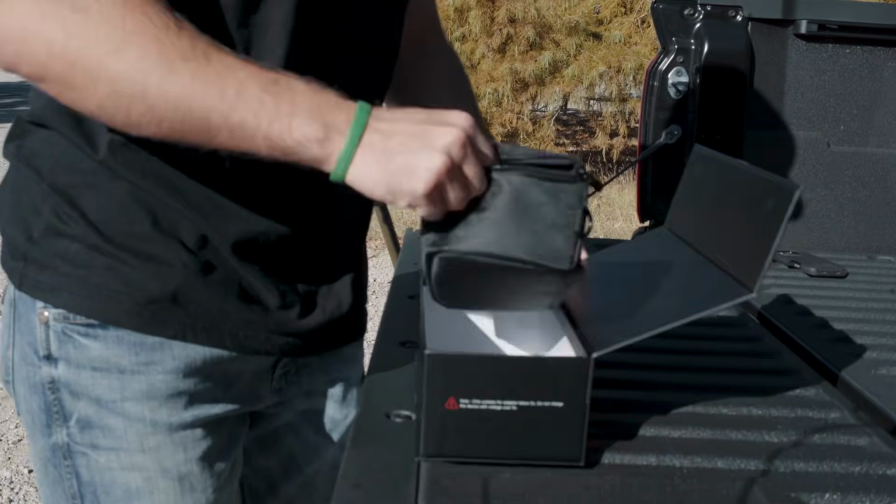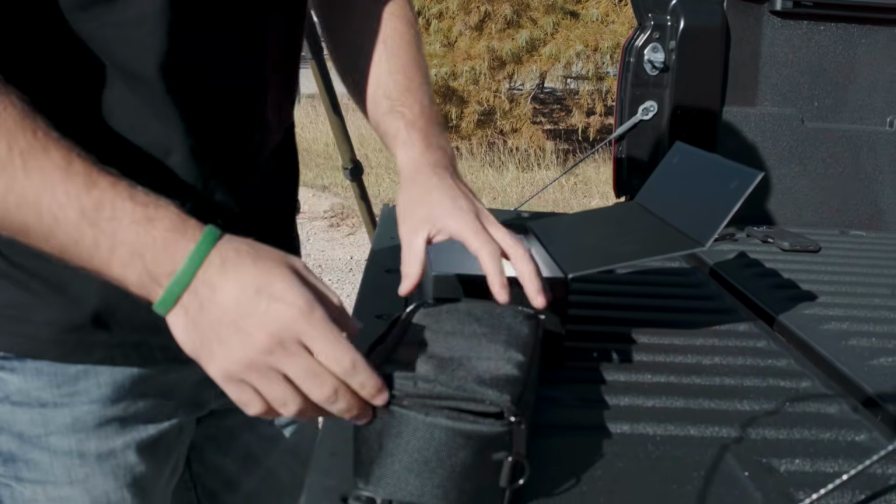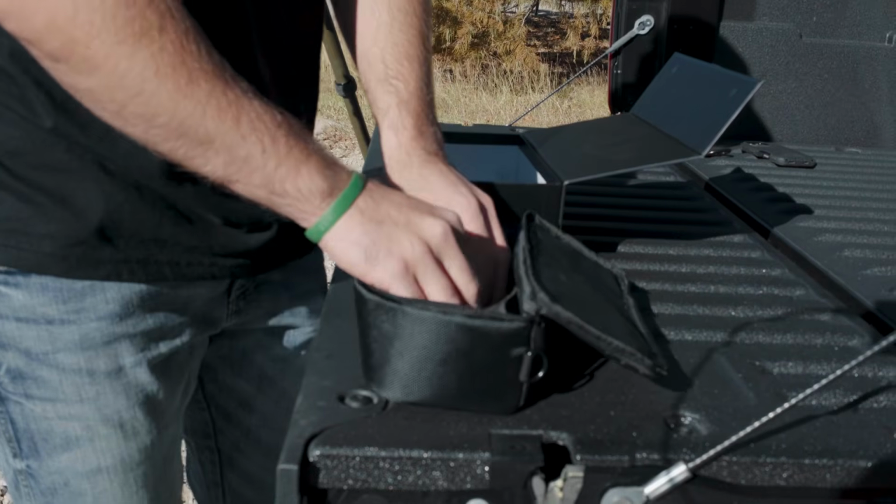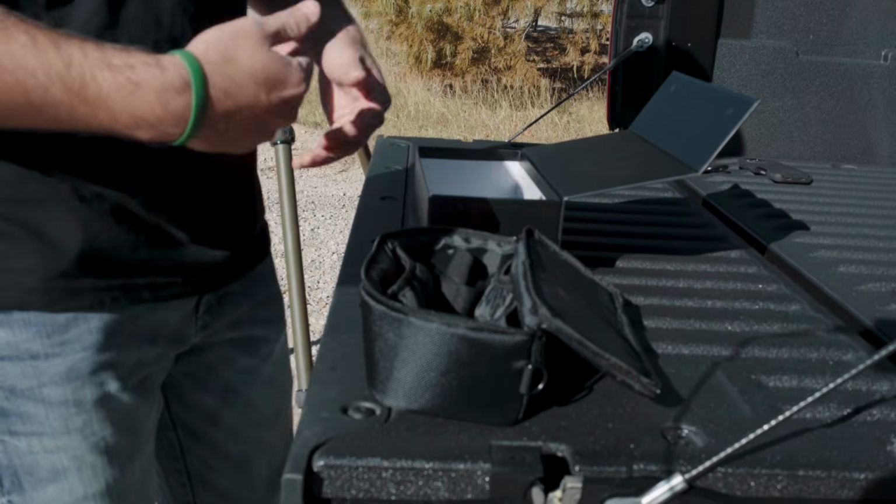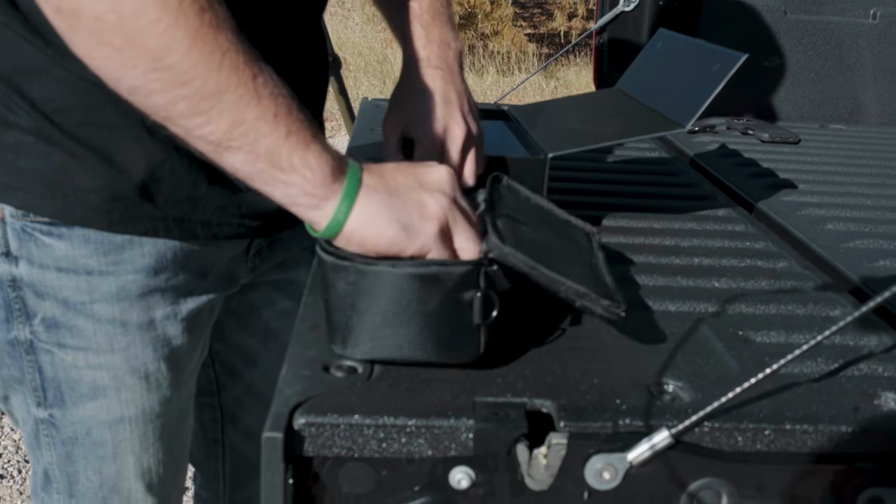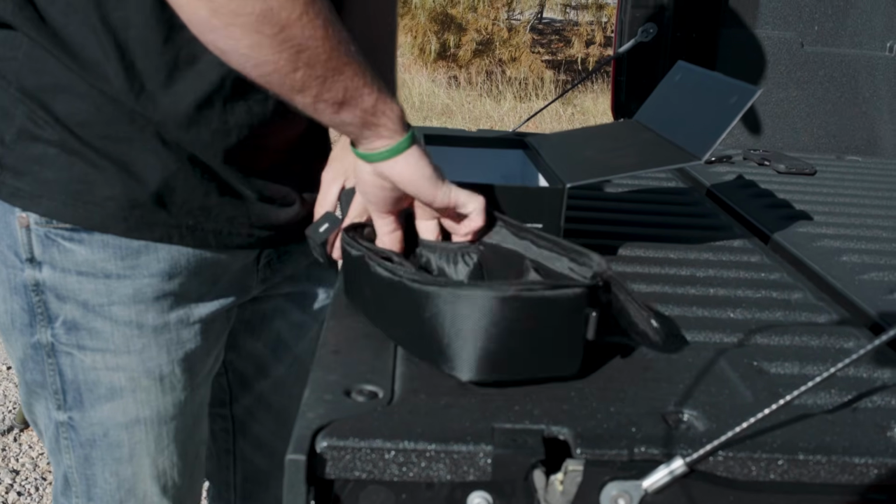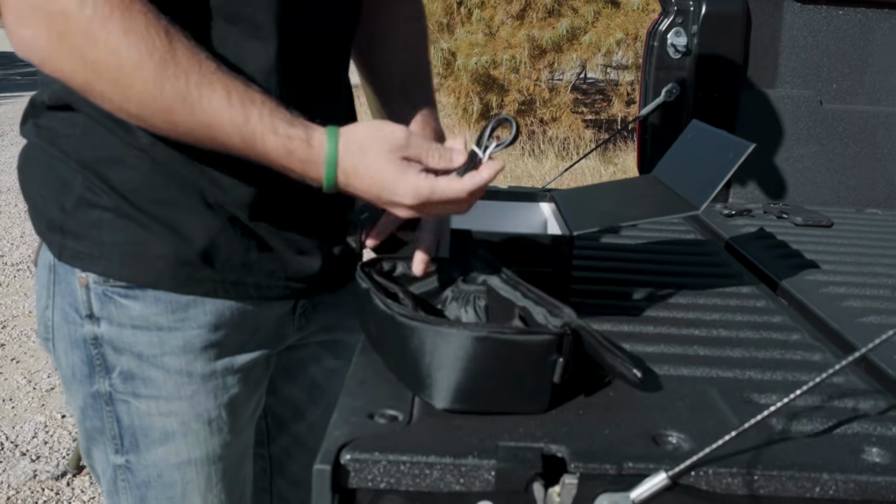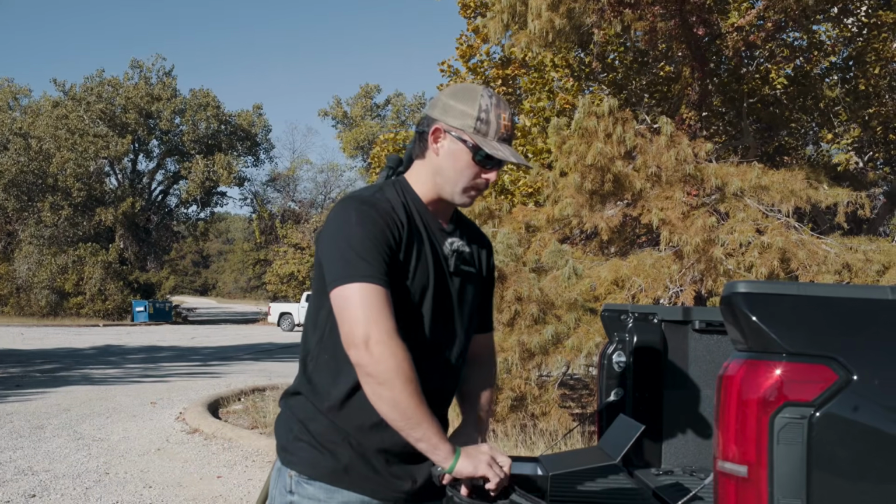Comes with a nice soft case as well. Manual, everything like that. I have it off to the side. But when opening this up, you're going to get the scope itself in the package. You're going to get that mount that I was just talking about. You're going to get a sling for this soft case, a wall charger for the scope, and a little cord. So that's kind of the basic stuff that you're going to get in the package itself.